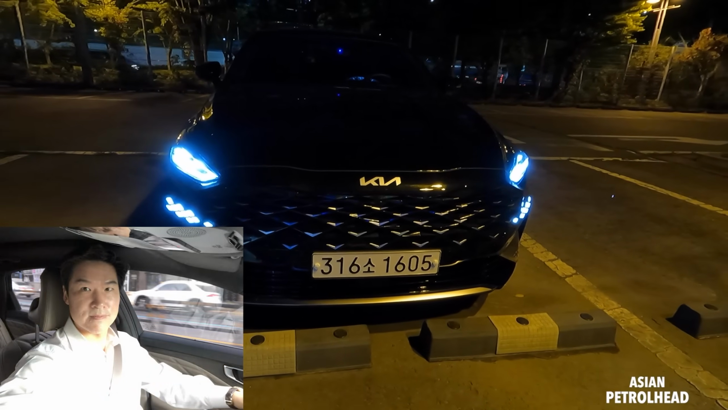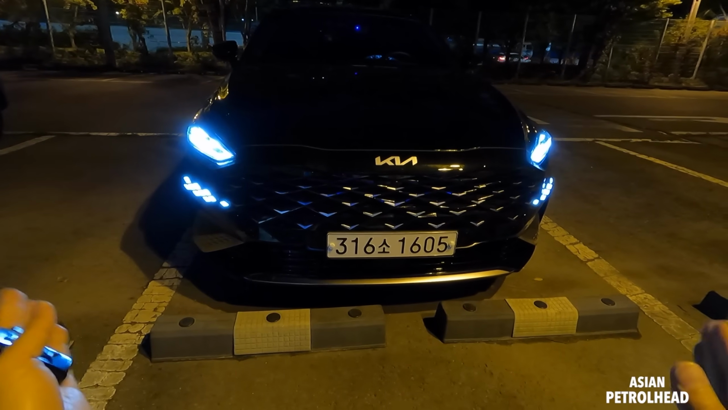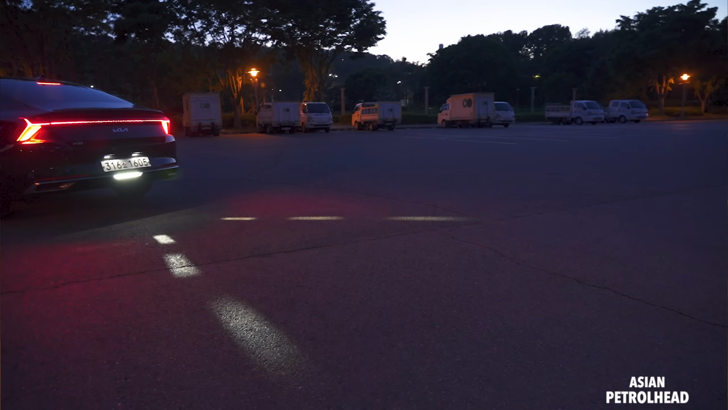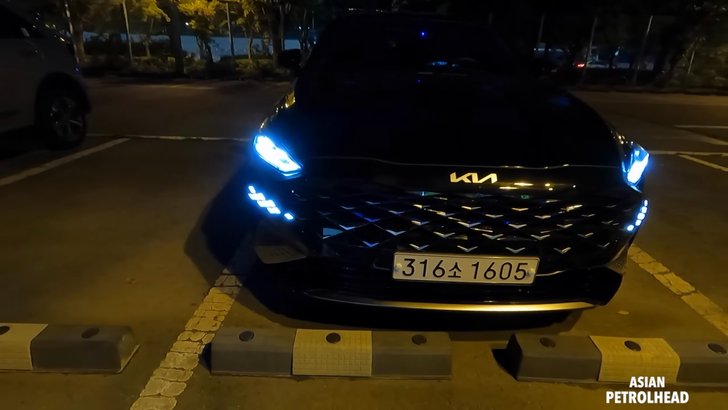Hello guys, today we have the all-new Kia Cadenza or K8 as a press car. So we're going to also give you a night drive showing you the headlamp system, tail lamp system, and also interior. We have lots to show you from inside. So why don't we just start showing you the car from the front.